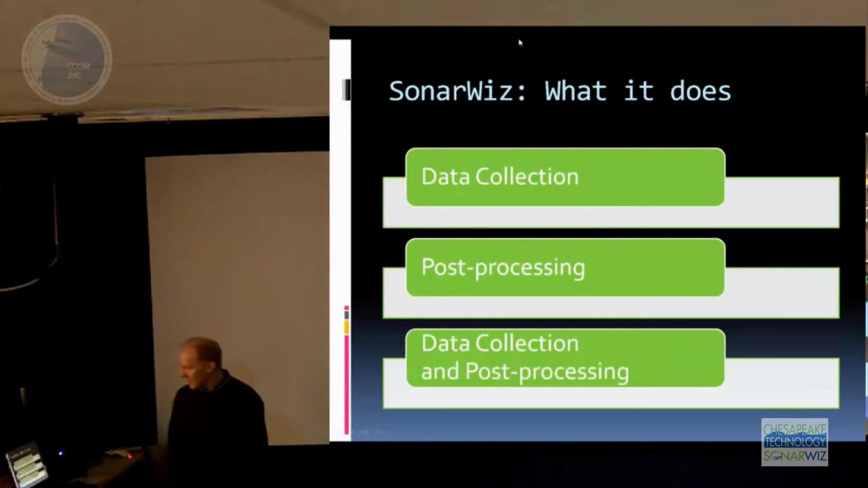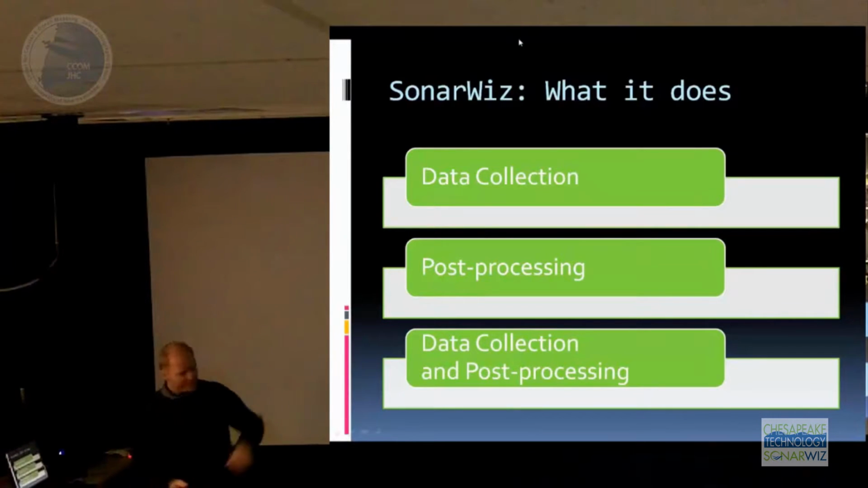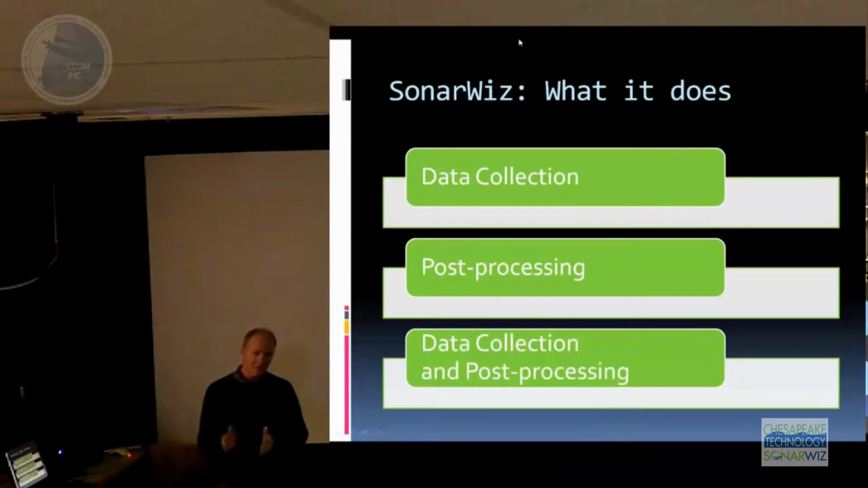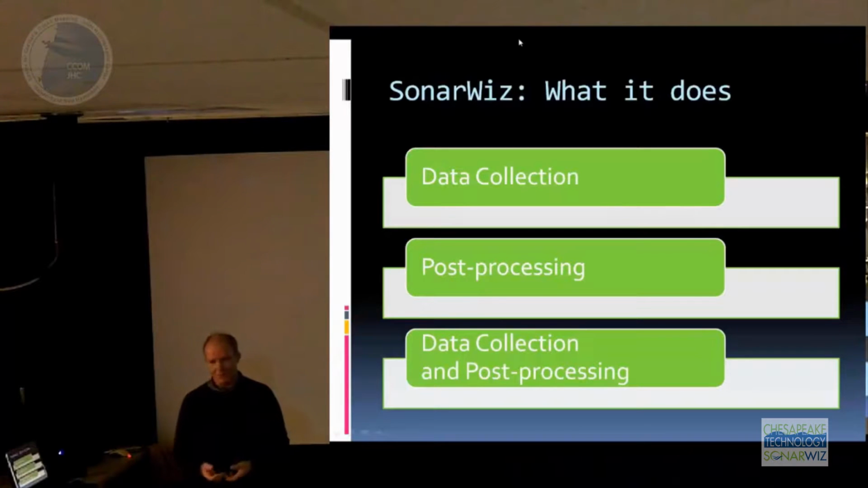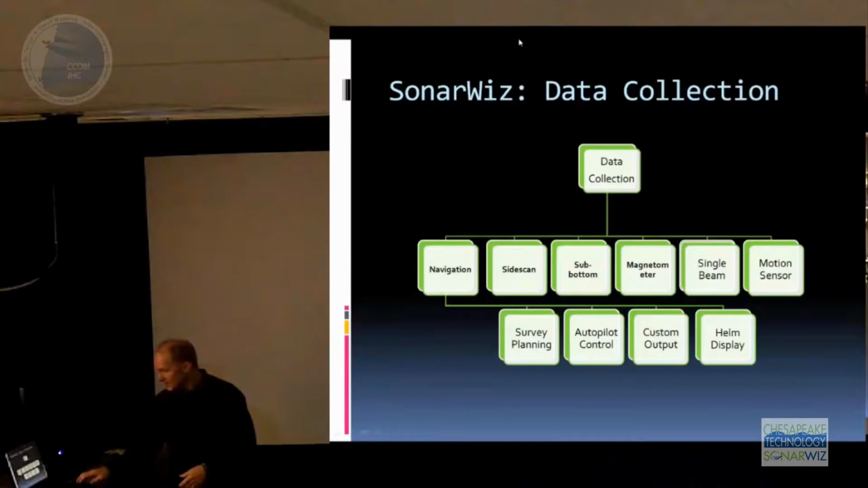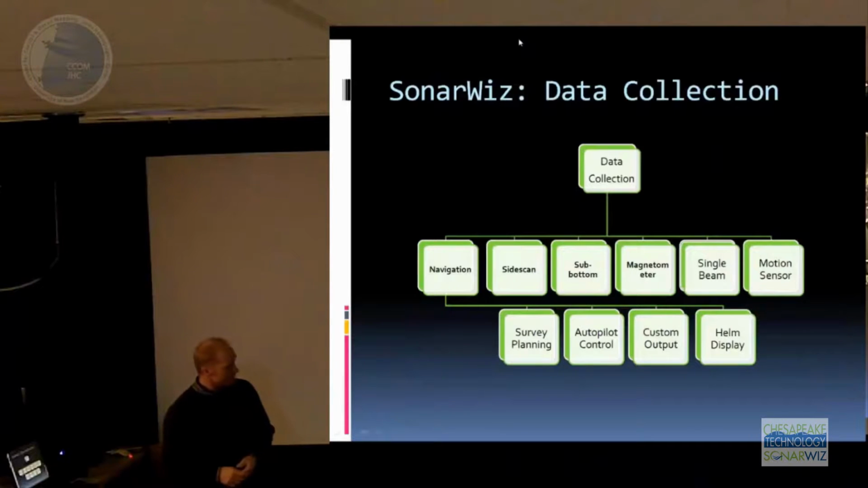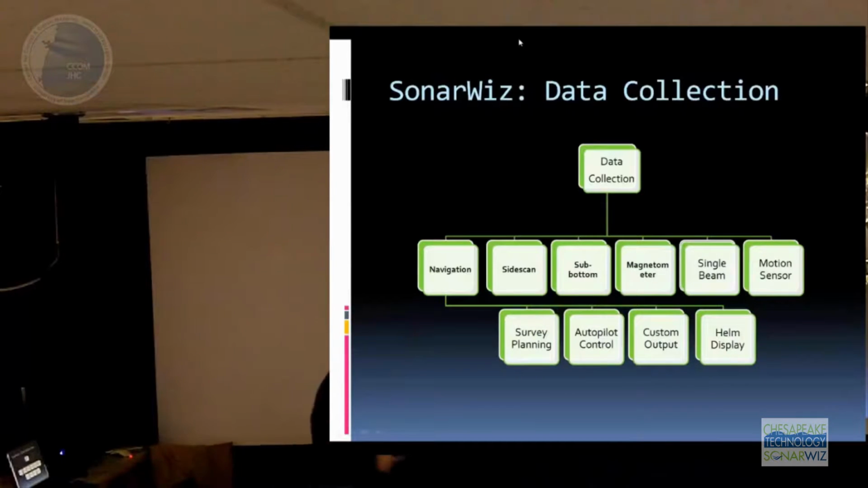Okay, so I'm going to get right into a couple more slides, and then we're just going to get right to the software. But I wanted to introduce it by telling you what you can do with SonarWiz. It's divided into 2 parts. You can collect your data with it, or you can process the data with it. That's the big division, and the 2 ways we both sell it and support it. On the data collection side, these little blocks in the middle represent all the functional things that you can do with it.